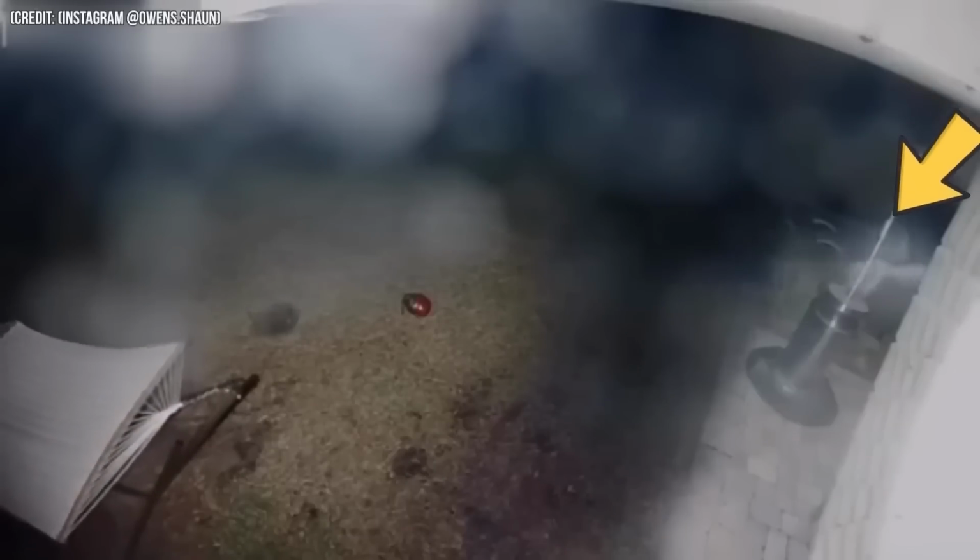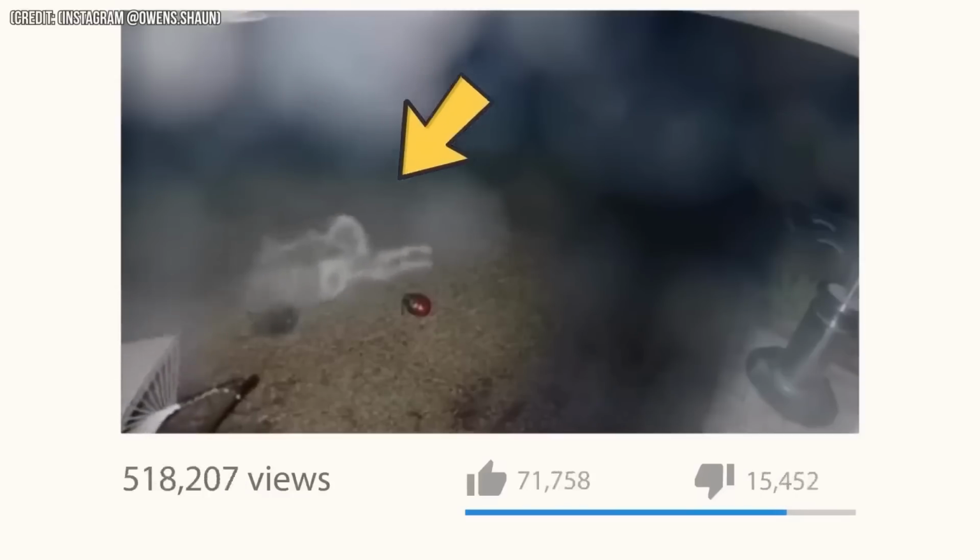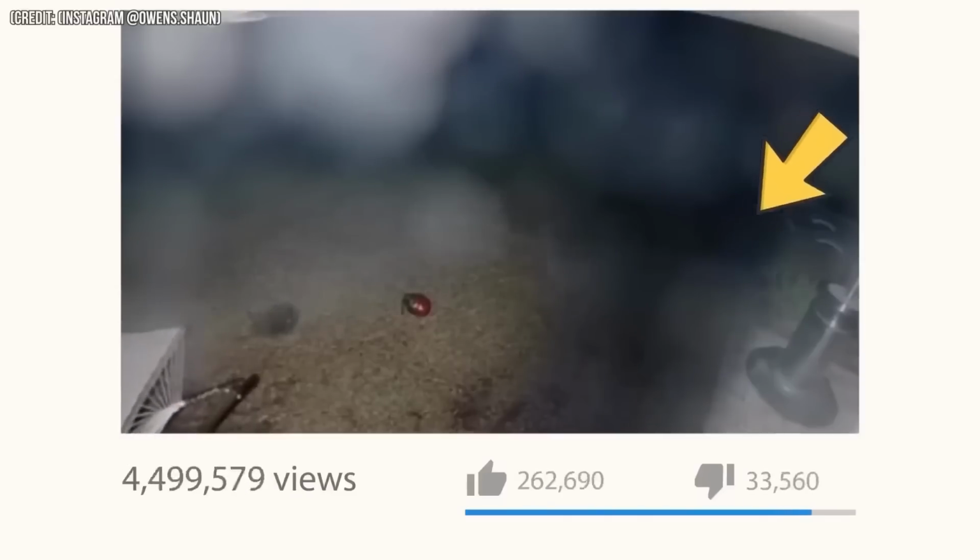Number 9. An intriguing Instagram video by user Owen Sean shows footage from their Ring Home security system capturing a peculiar event in the middle of the night. A mysterious white mass moves a hammock on the left, then glides across the yard. Towards the end, it appears moving from right to left at the back of the yard. The video quickly went viral, with thousands of people speculating about the bizarre sighting. Some likened it to Casper the Ghost, while others suggested smoke or vape. It's a puzzling phenomenon.